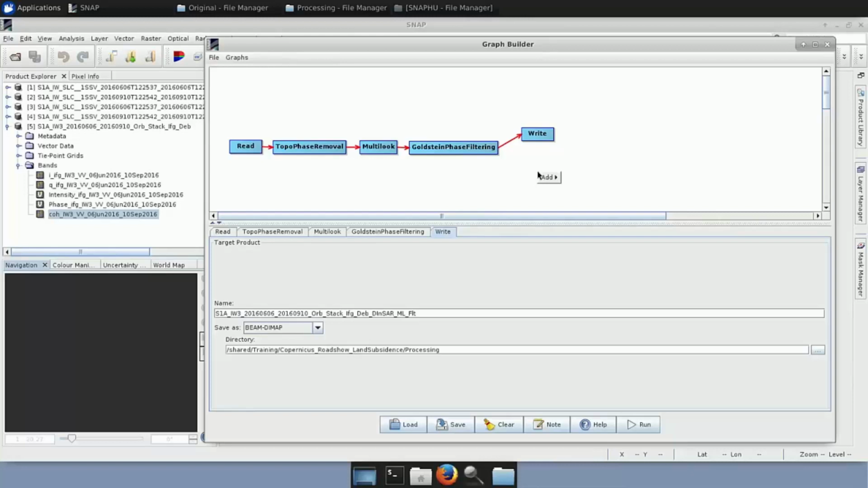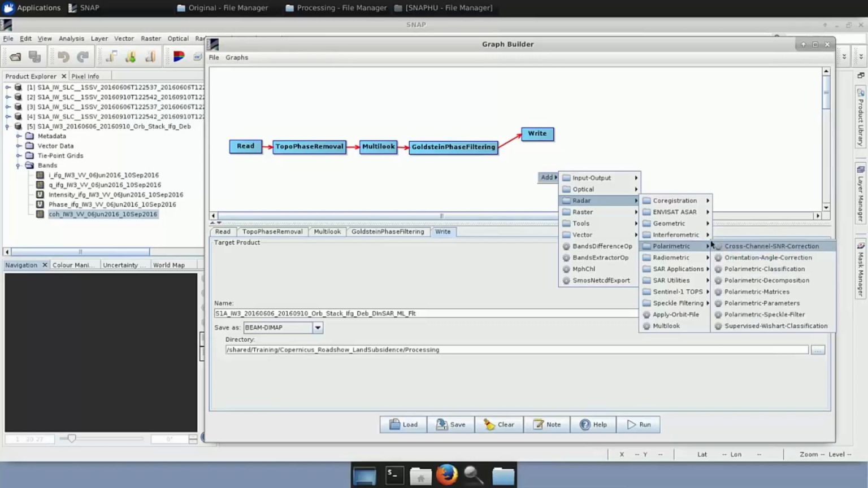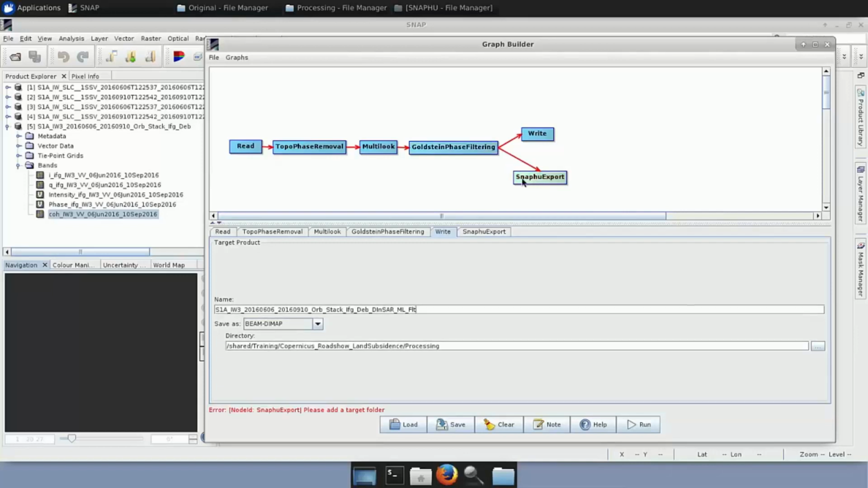And then we add the SNAPHU export one: Add, Radar, Interferometric, Unwrapping, SNAPHU Export, and we add it here. And we also connect the previous operator.